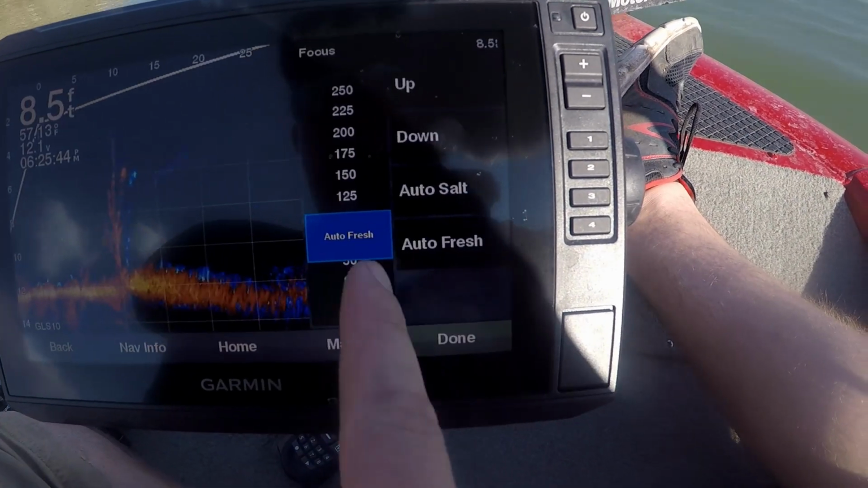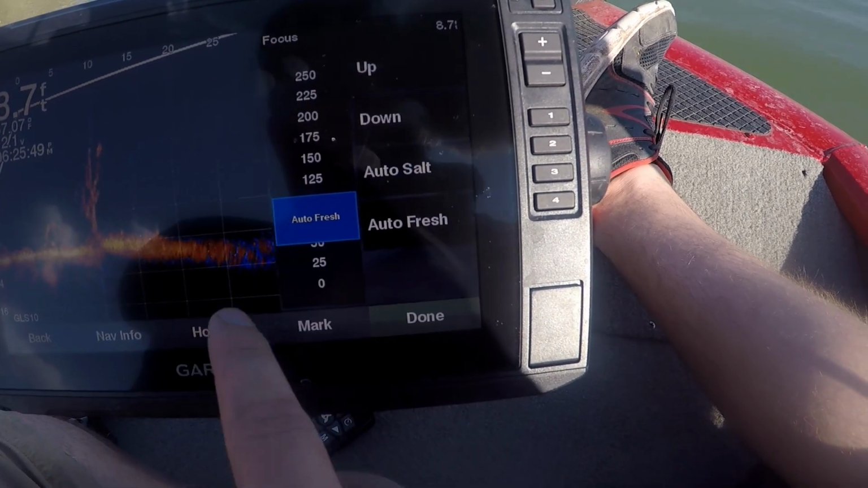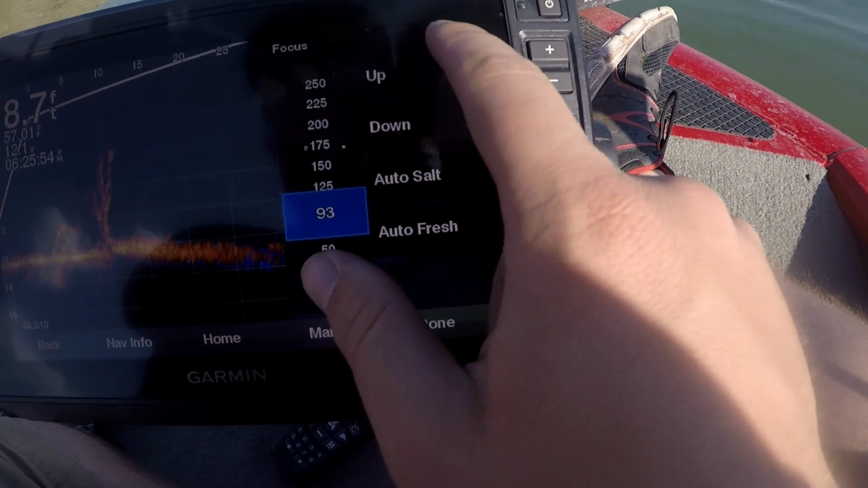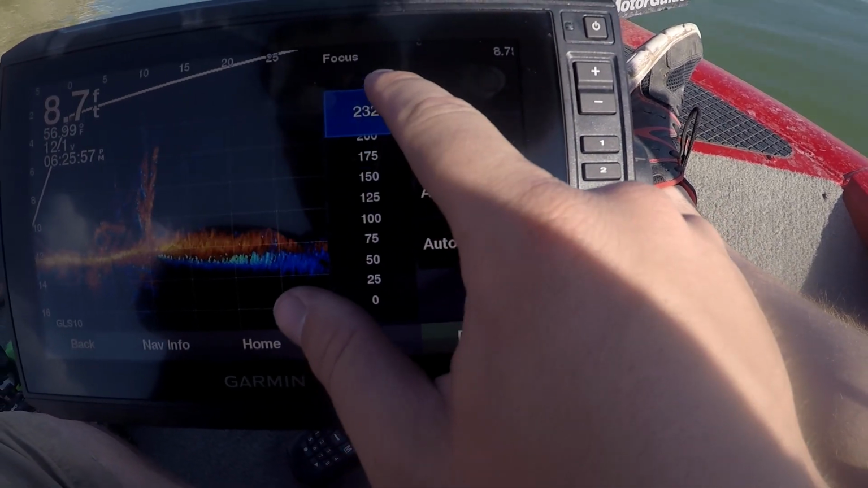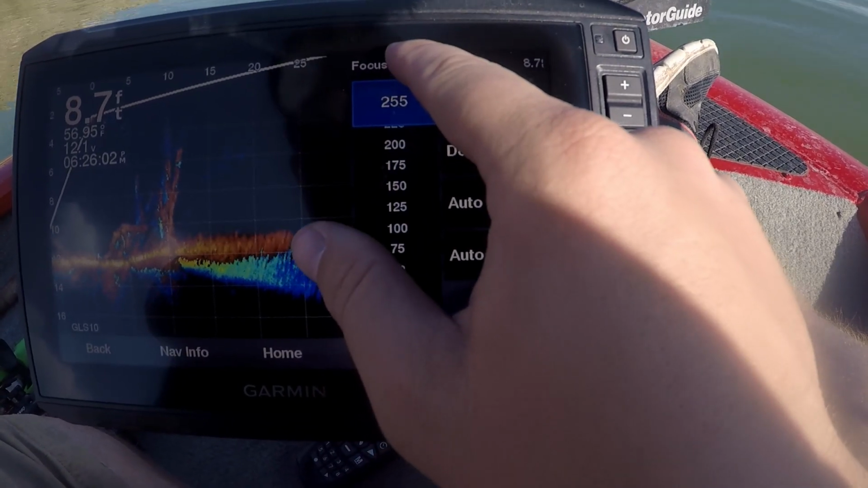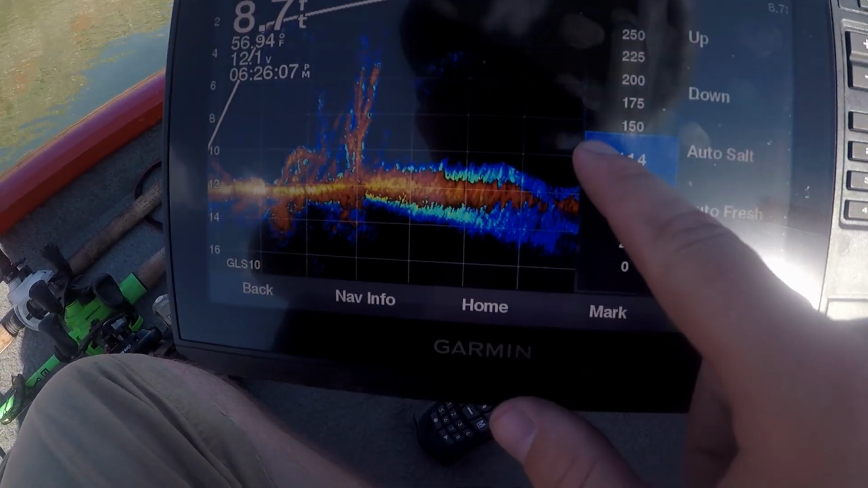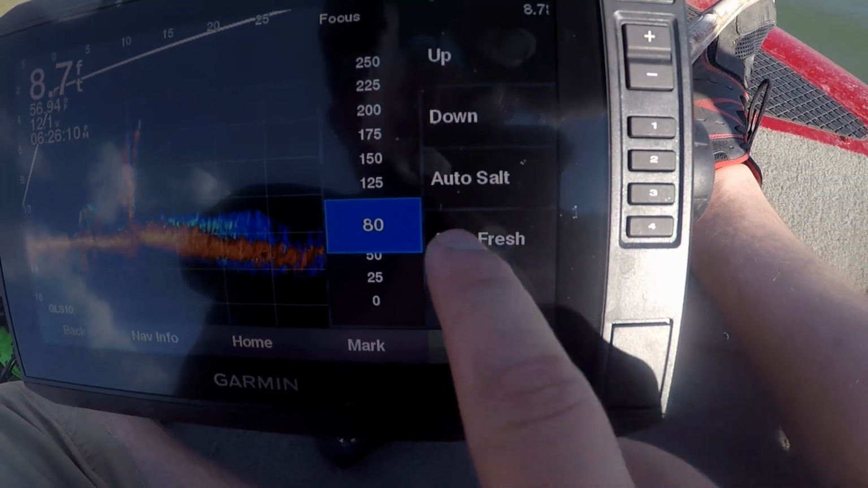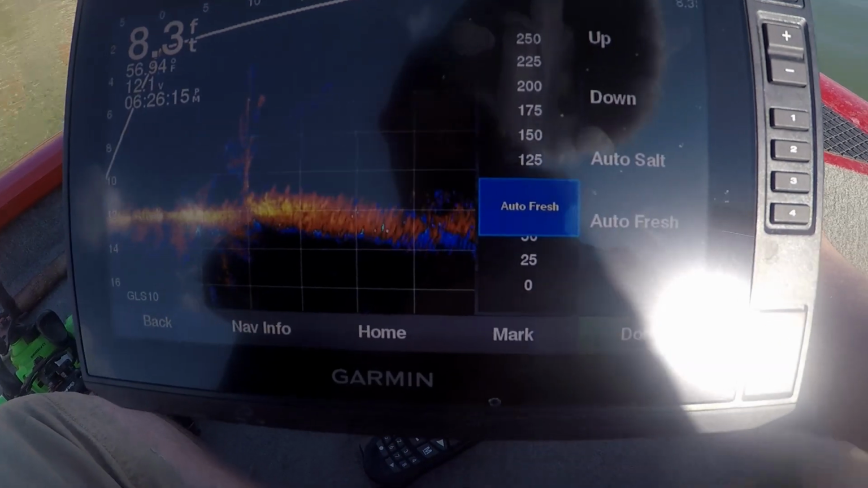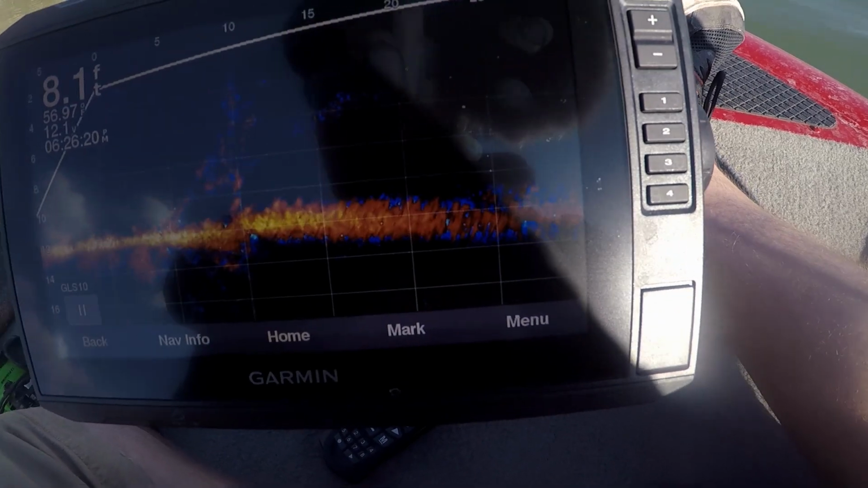Focus, I do have it in auto fresh. I don't really deal with this very much. I'm not really sure how that works. So let's play with it real quick. Seems like it changes the image. I'm guessing mostly because sound waves travel differently in salt water than they do in fresh water, so I imagine sonar waves do the same thing. So we'll put that back in auto fresh.